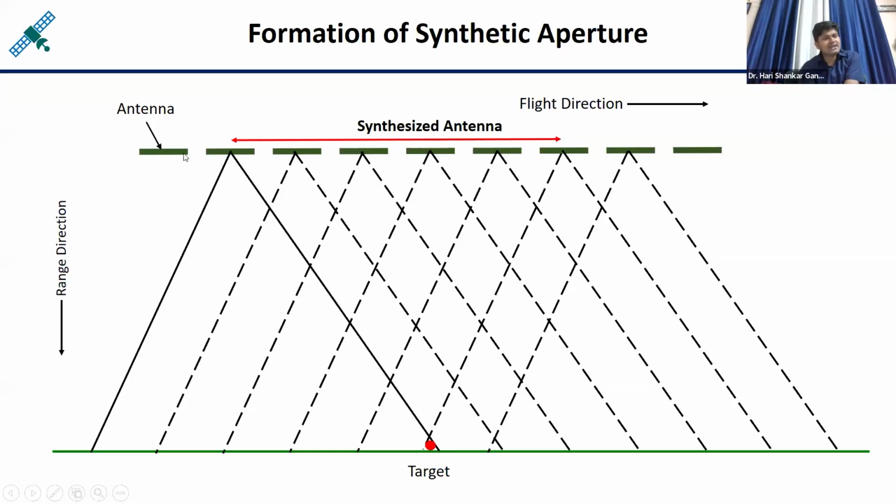So this is the actual antenna length of the satellite. The satellite is continuously moving. Let us say sometimes the antenna is here, sometimes here, sometimes here, and so on. But you can observe when the antenna is here, at that time it is capturing the data from here to here. You can see the coverage of this. So from here to here the data can be captured by the real aperture when the satellite is at this position.